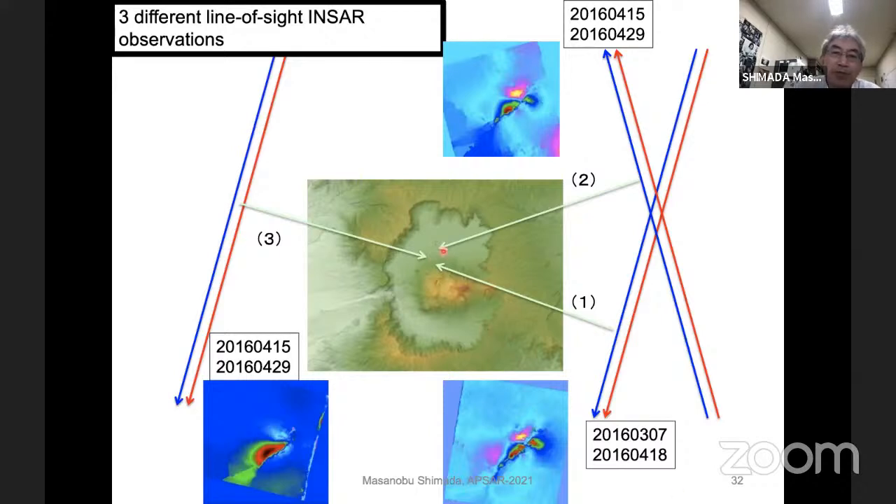The SAR interferometry measures one-dimensional deformation in the line of sight. This is a combination of this red orbit and blue orbit, observing this component.